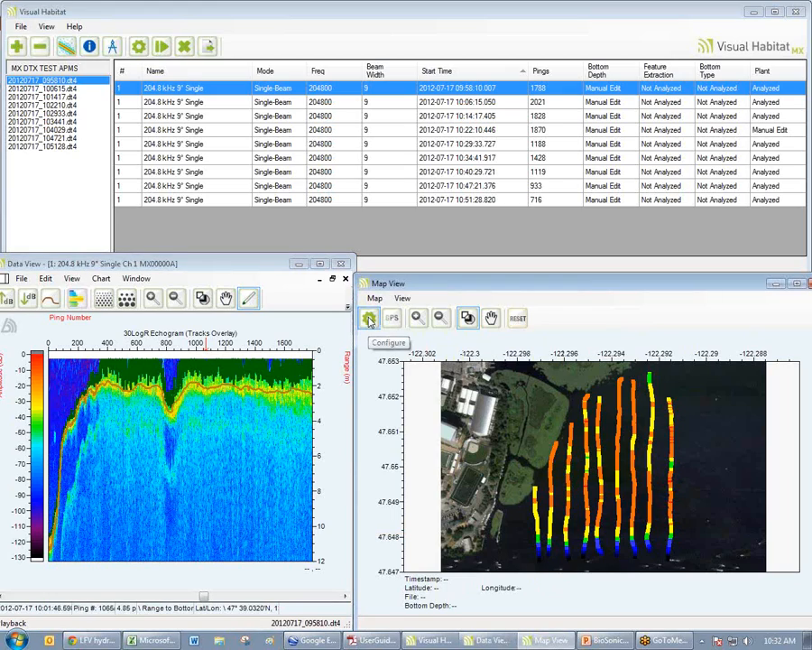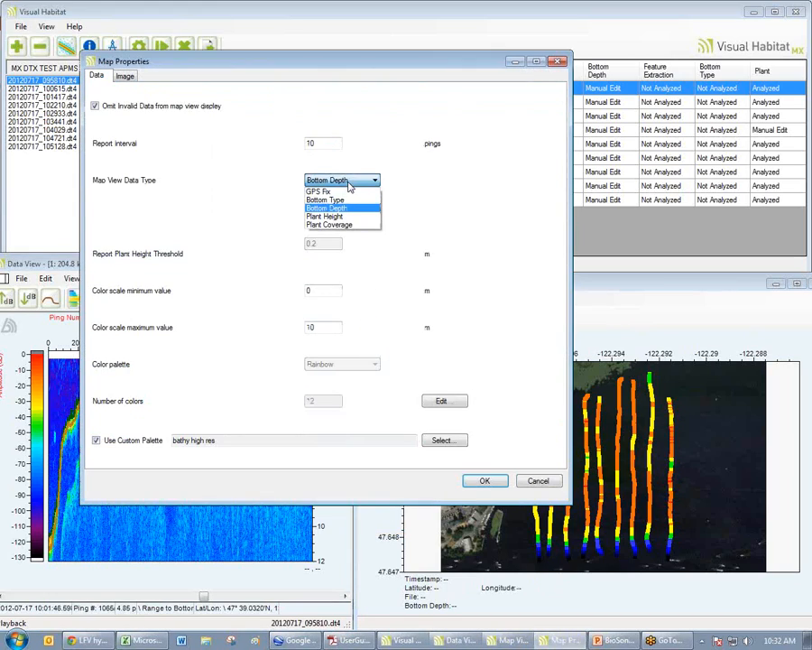So now let's look at something more interesting than bathymetry. Let's look at some plant data. Let's look at our plant height. In this case, we have a minimum threshold of 20 centimeters. We have a minimum value of 0.4 and a maximum of 2 meters.